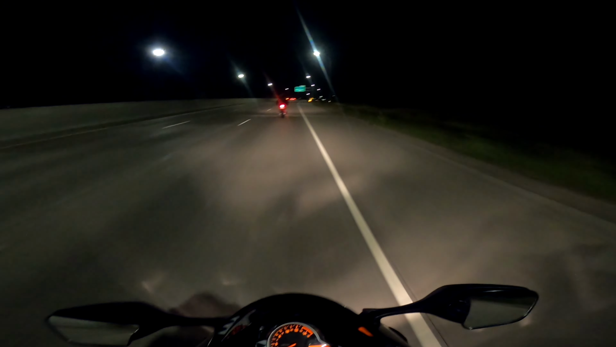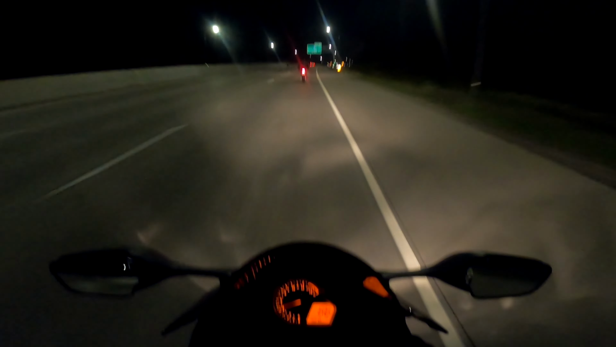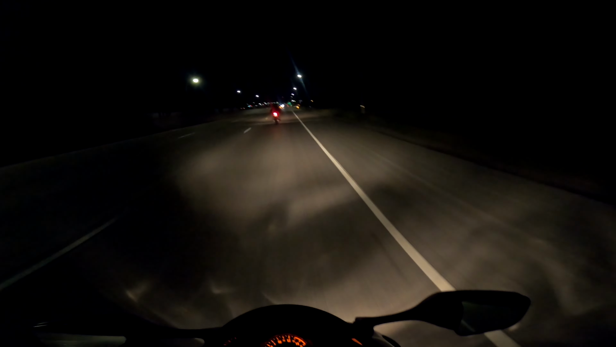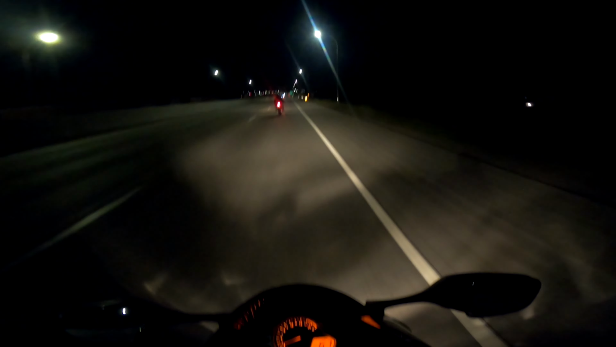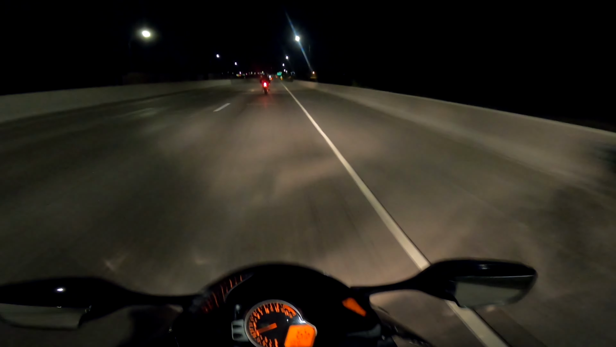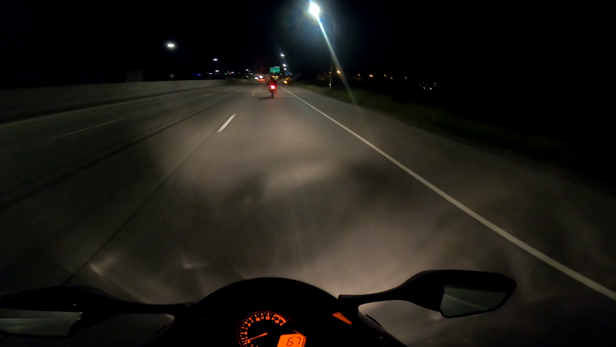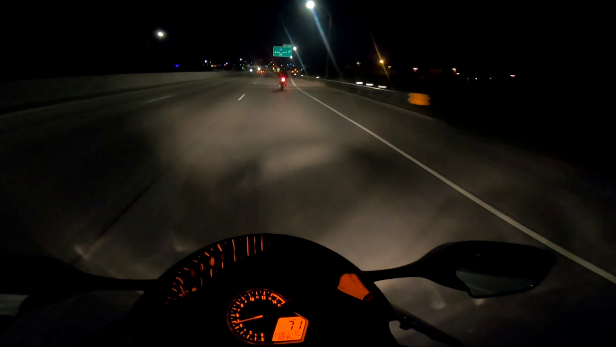Doing the same kind of body position. Look, you can see my shadow. I'm mimicking him. Yeah, that's like the relaxed position right there. Oh, he's gone. Hey, we saw a rider though. We got to ride with somebody for a little bit.